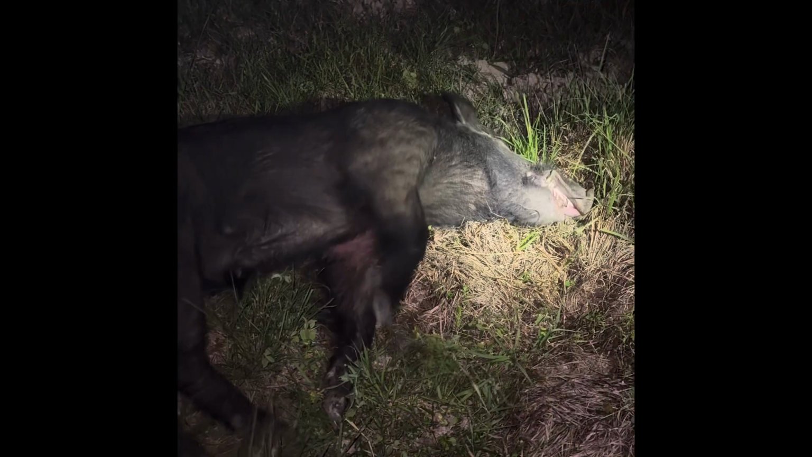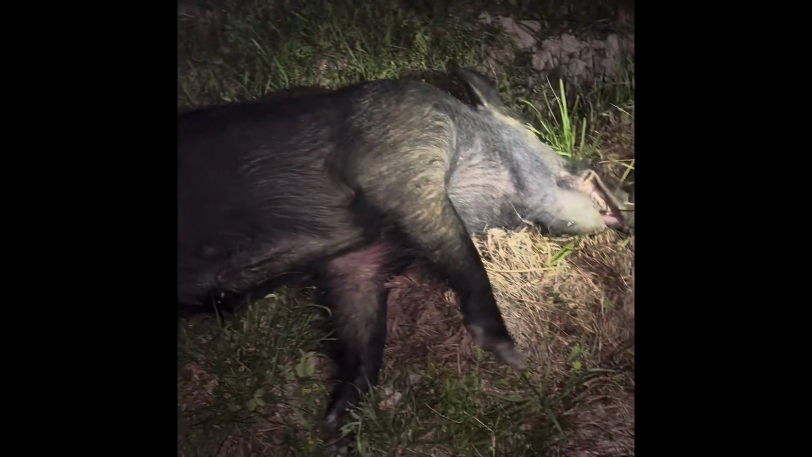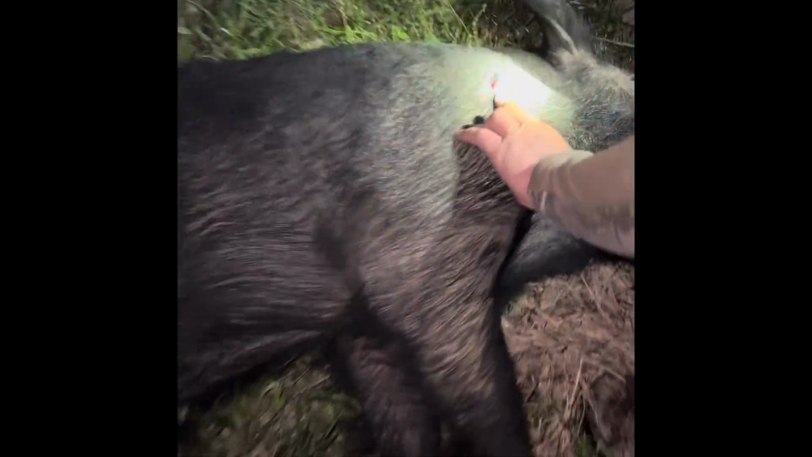Another one bites the dust. Another boar. Where'd you hit him, in the head? No, right behind. Oh, right behind. Yeah.